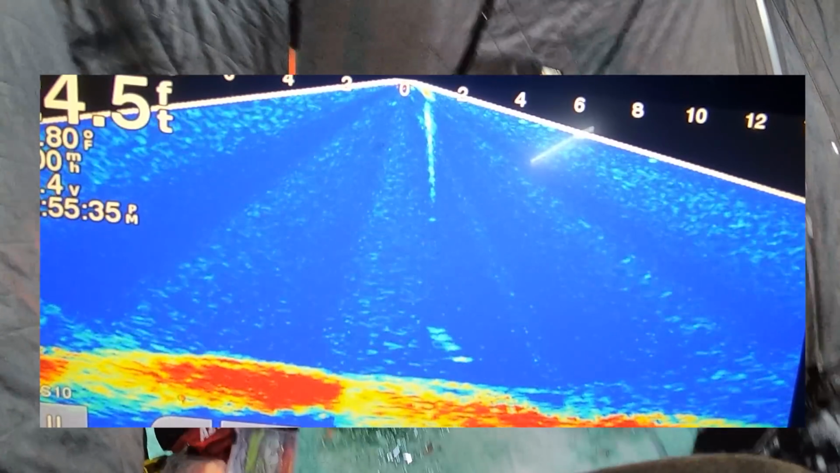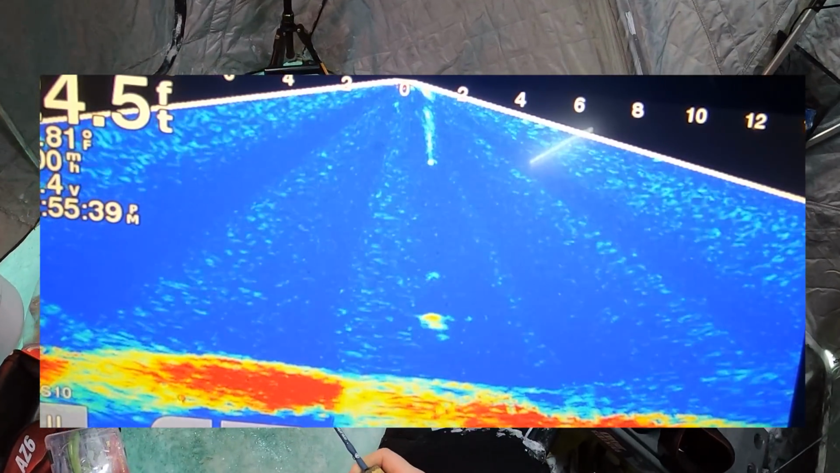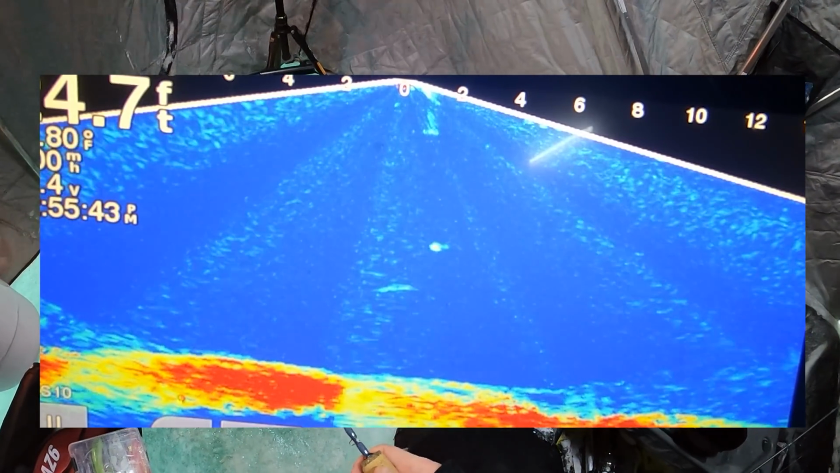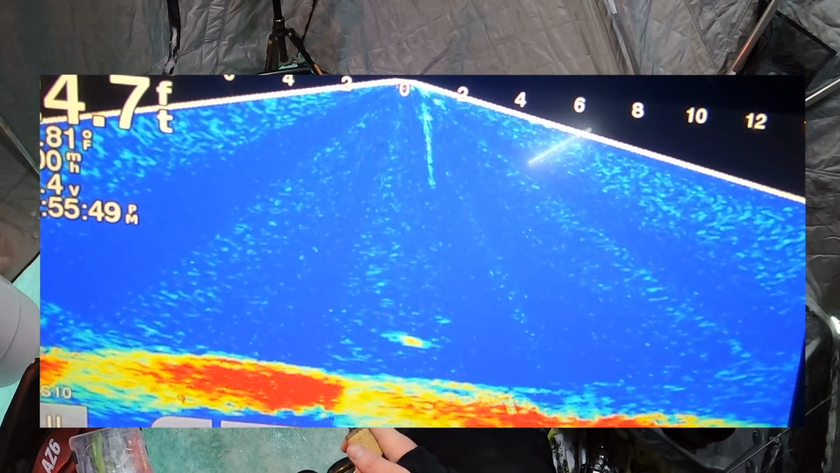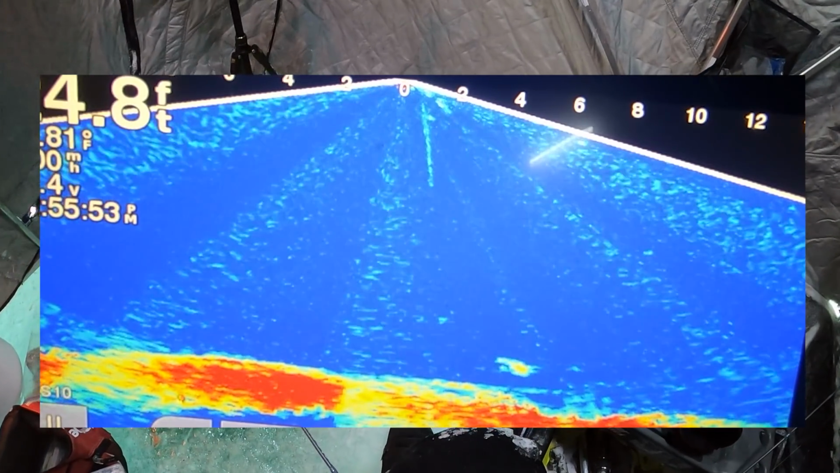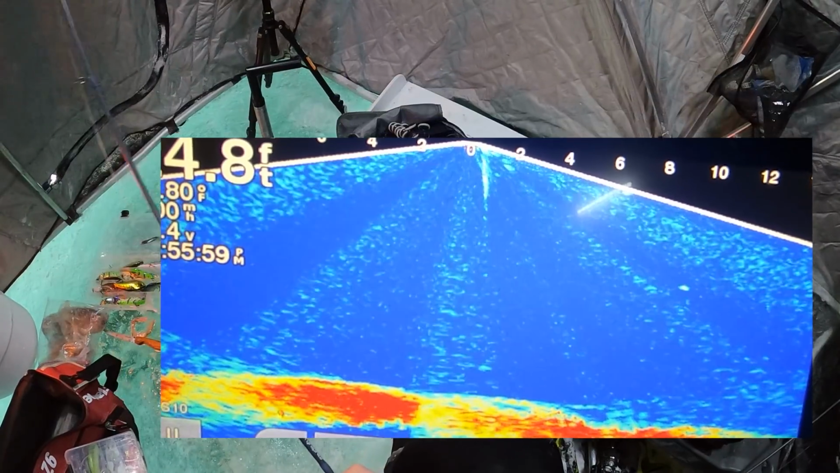Oh, here comes the fish. Fish, fish, fish, fish. Oh, come on. This one's excitable. Oh, just bumped it. This one's gonna bite. No, come back, dude. Look at that. Look at how cool that shows up on the Panoptix. Please, bro. No. Yeah, come on. You want that, boy. You want it. You know you do.